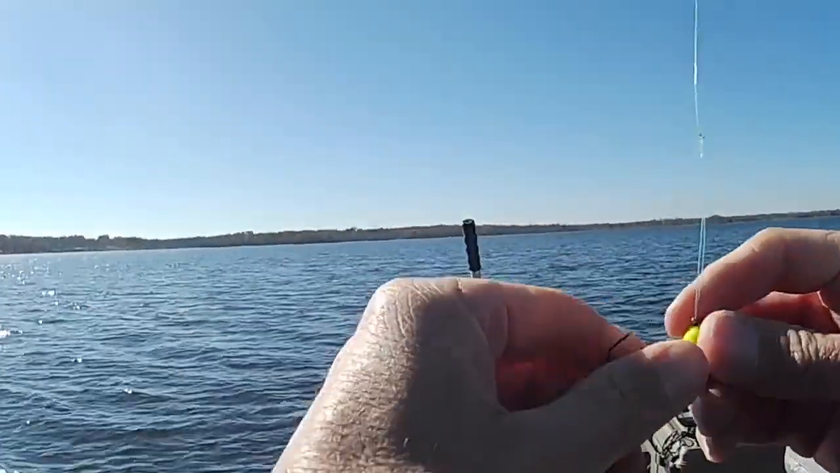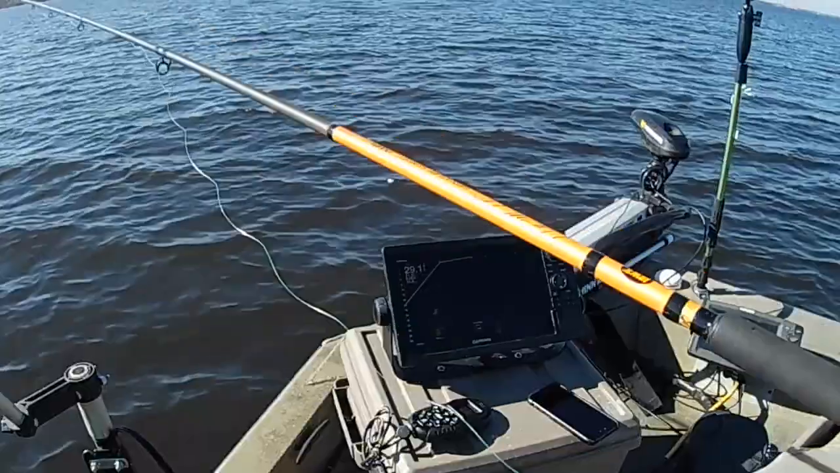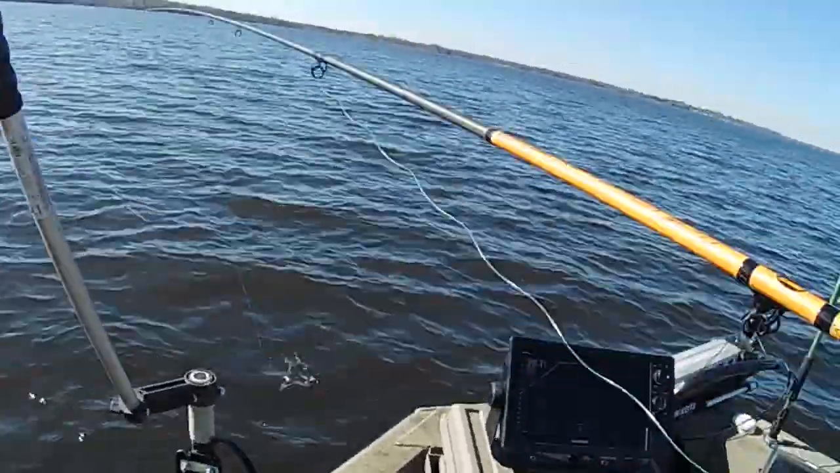I really enjoy fishing with big baits, because then that way you don't have to worry about cleaning a bunch if you ain't wanting to. You know, you're just trying to fish for larger fish.